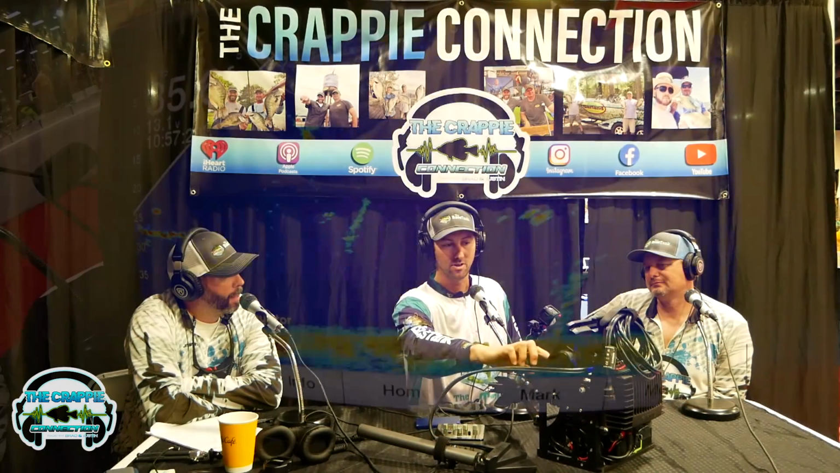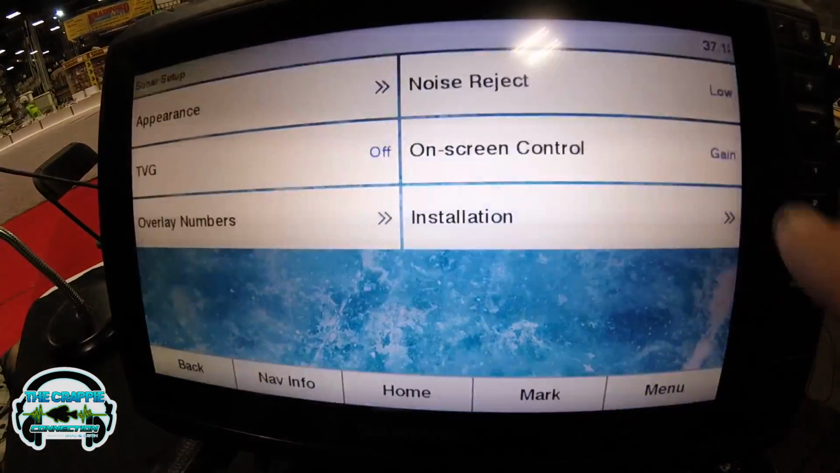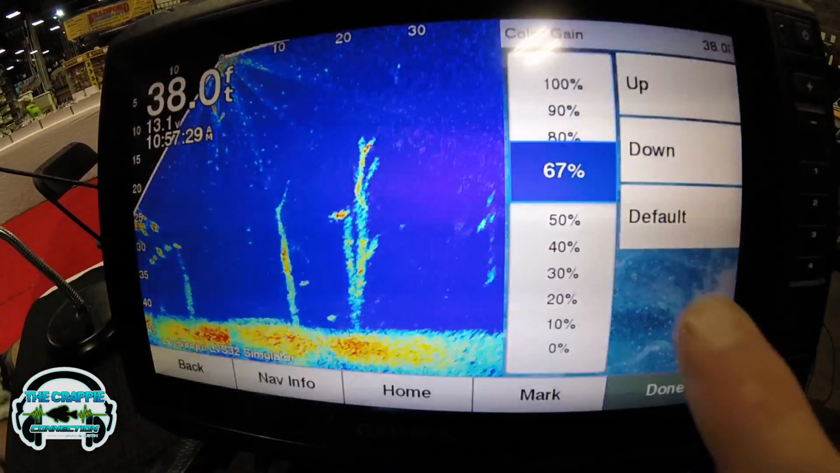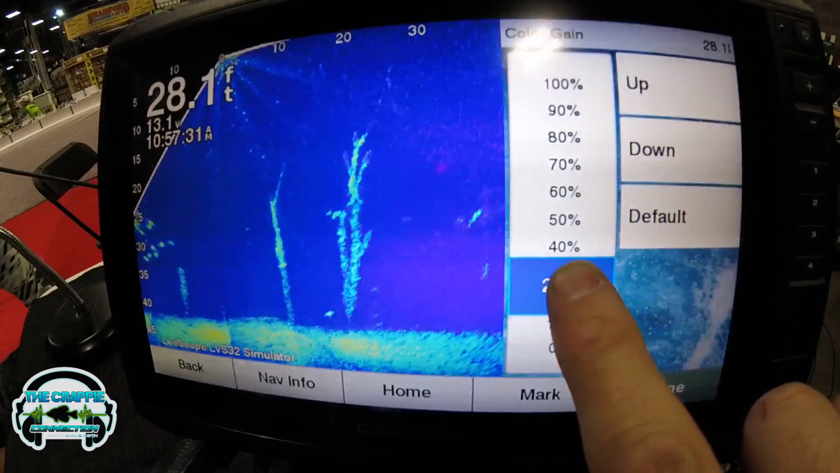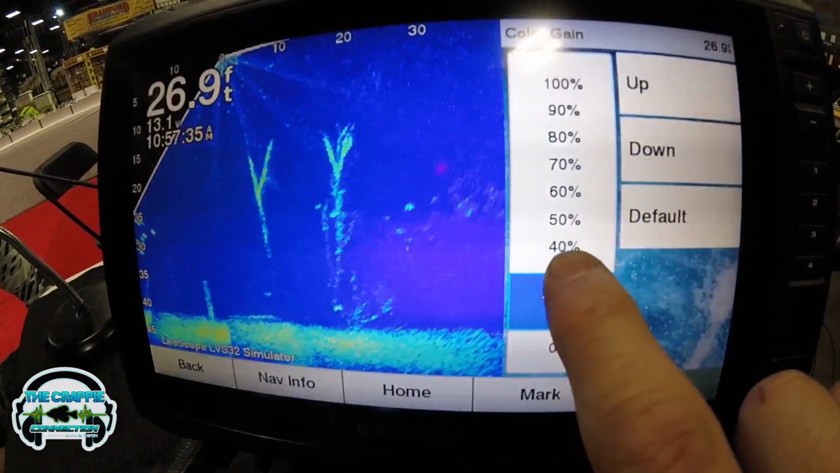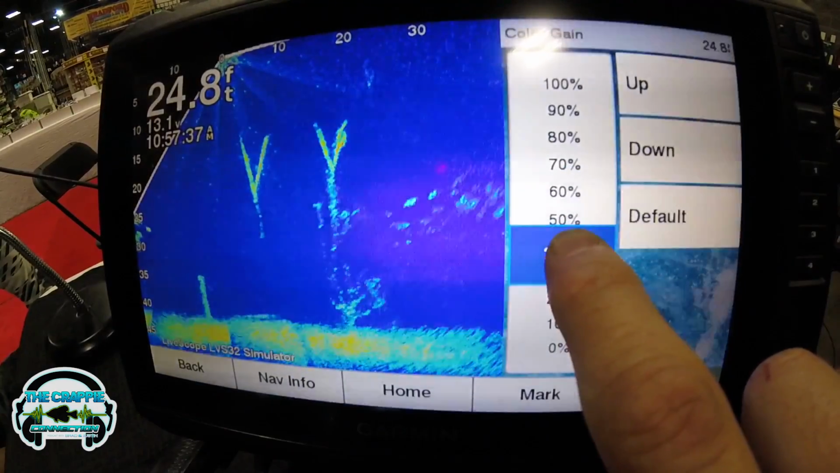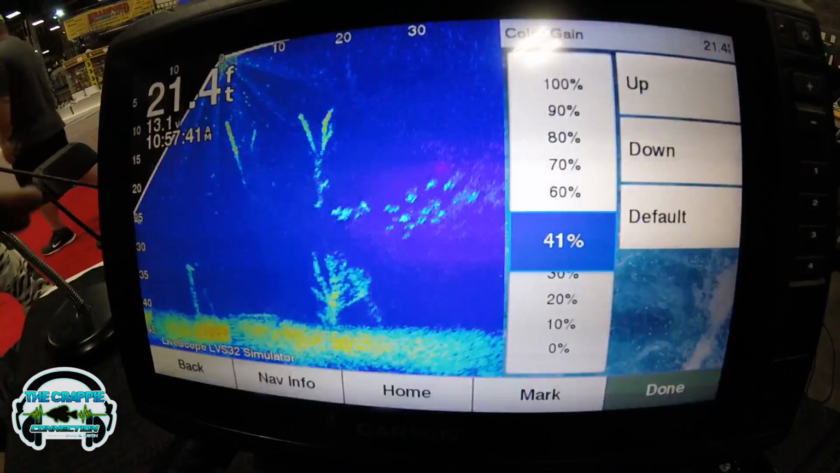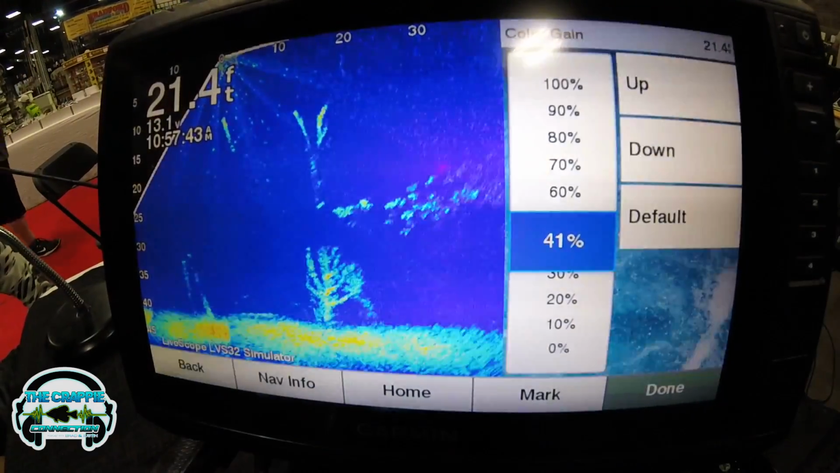Now, we're not really going to be able to see it here because there's not a lot of weeds on here, but I'll give you an example. Sonar setup, appearance, color gain. This color gain, if you watch, I'm going to turn it way down. You still see the objects. Now this, in my opinion, is closer to what you're seeing when you have it on the amber color setting. You're seeing blue, and then some other blues mixed in with blues. I see what you're saying.